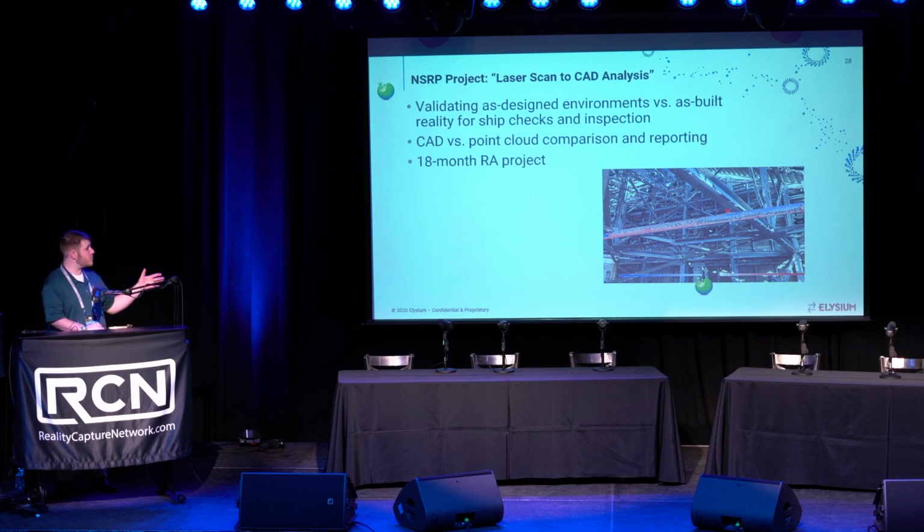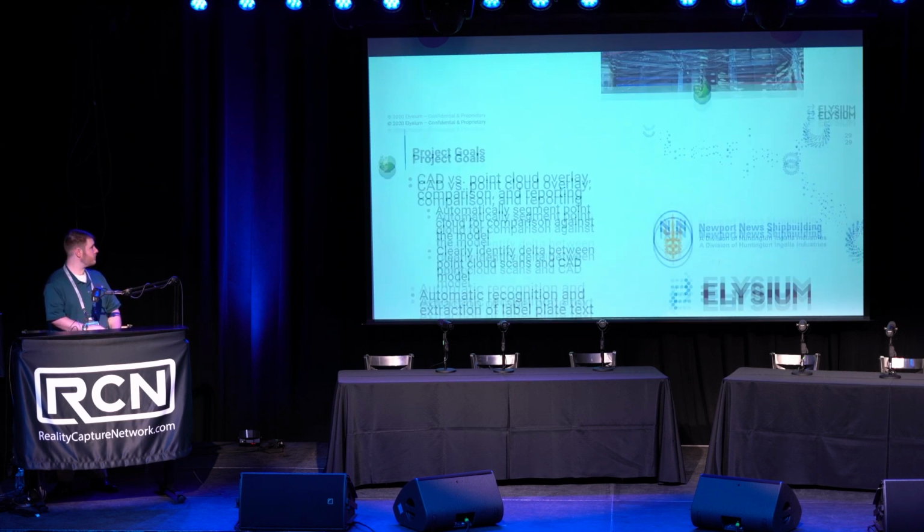The idea of the project was to be able to do validation of your as-built environments against design data that Newport News already has on hand and be able to use that in order to do comparison and reporting of the current environment against what was originally designed.